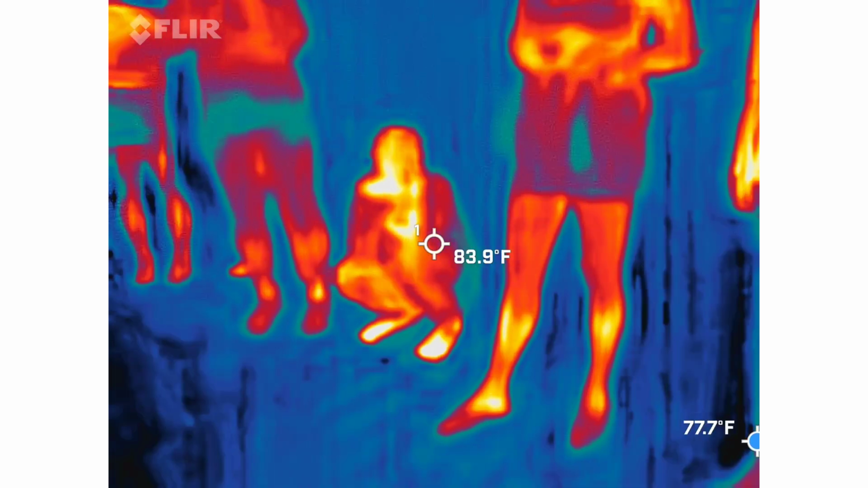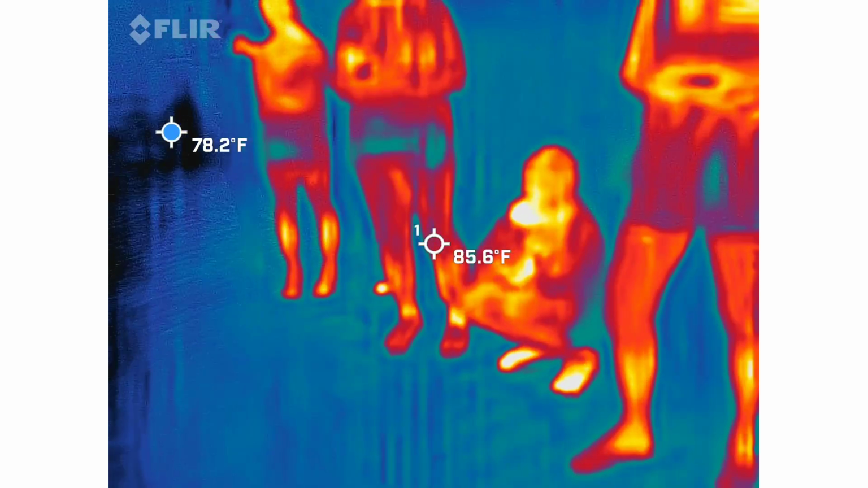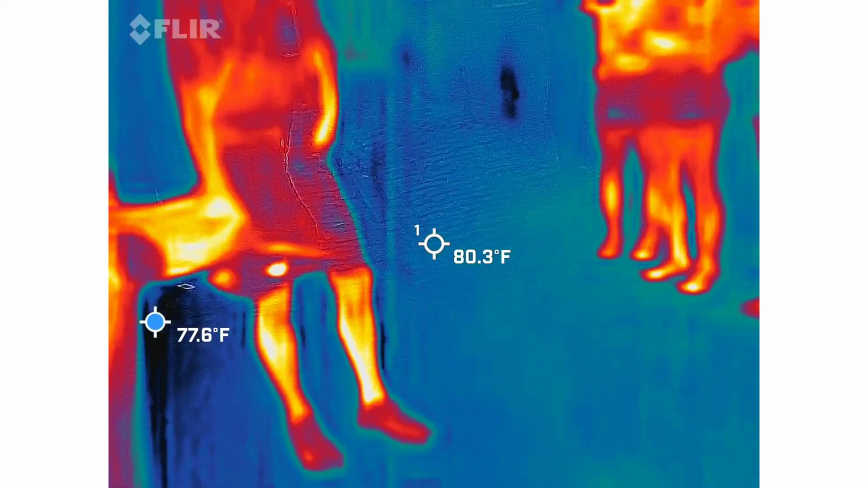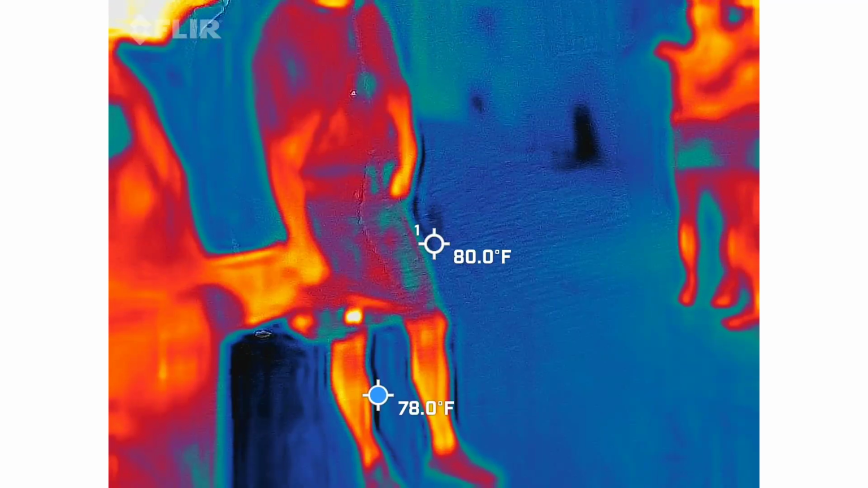Any names or any other phrases come through on those spirit boxes? I heard St. Louis. St. Louis. Interesting. Then you're way off.